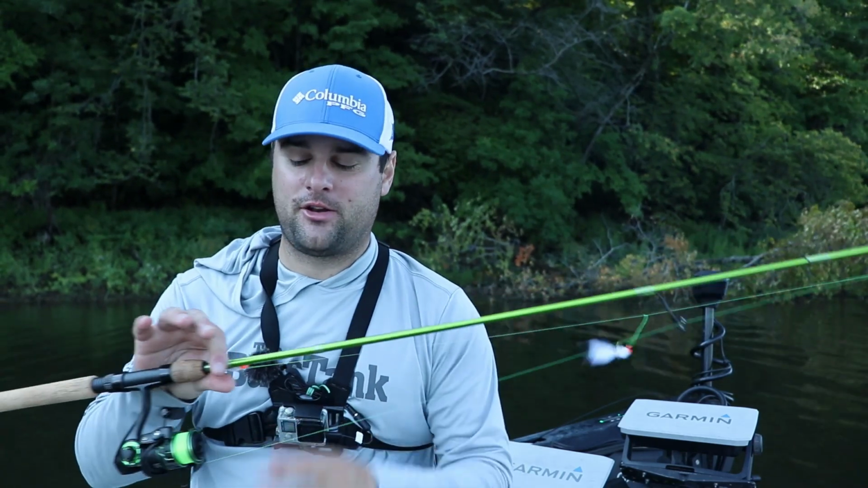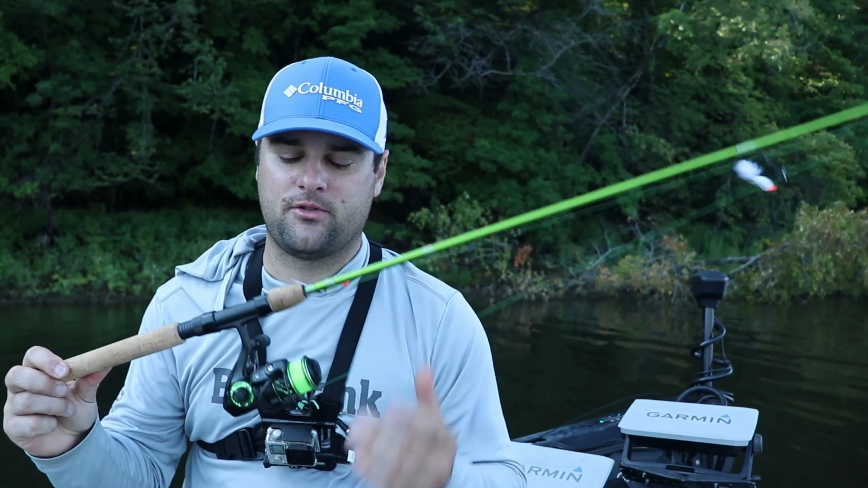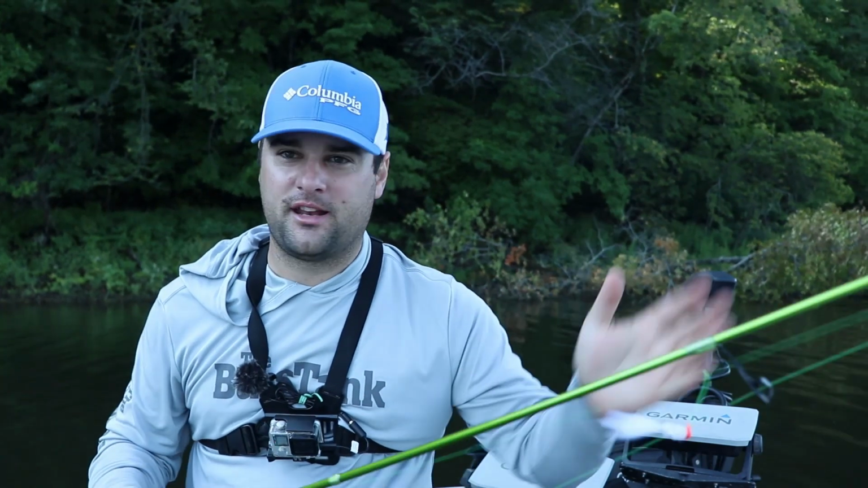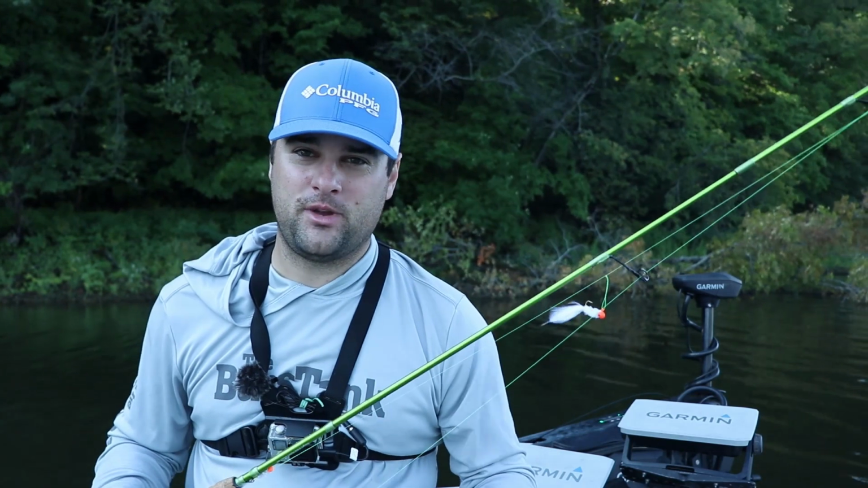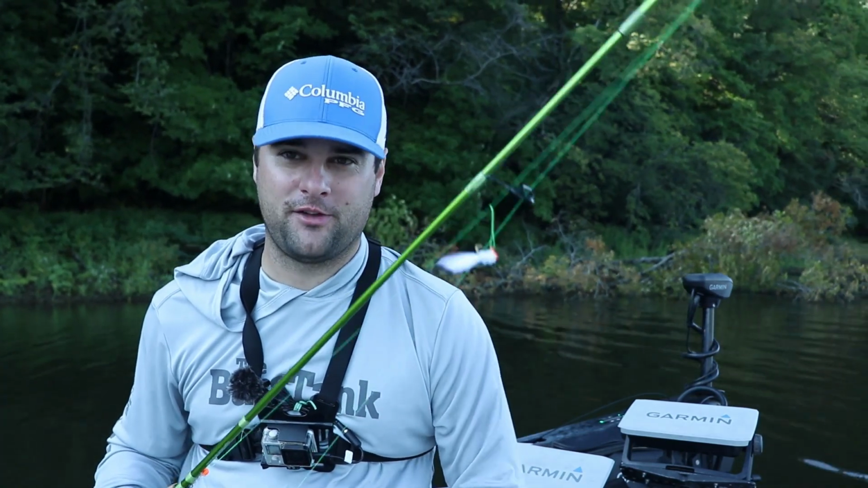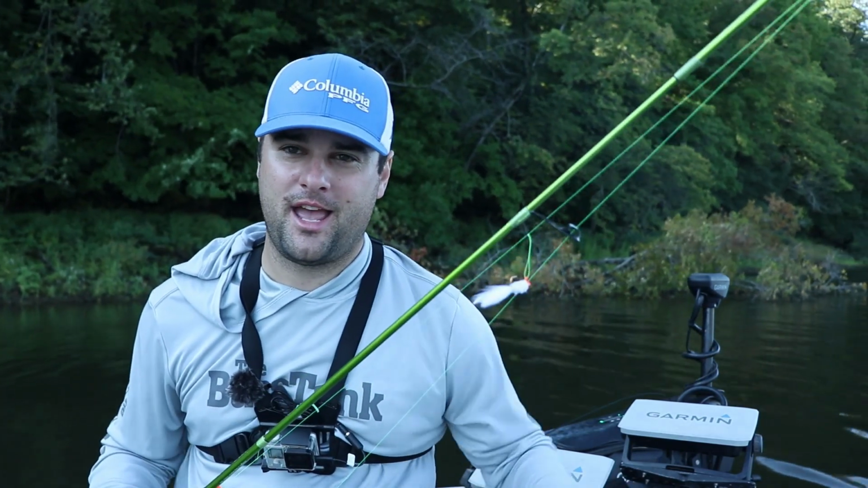So casting these out, I got the 6.5 foot ACC casting rod, casting these out and just kind of letting it pendulum back. Been super effective for the past week here, and I'm sure it's going to be very effective as we get into September and October.